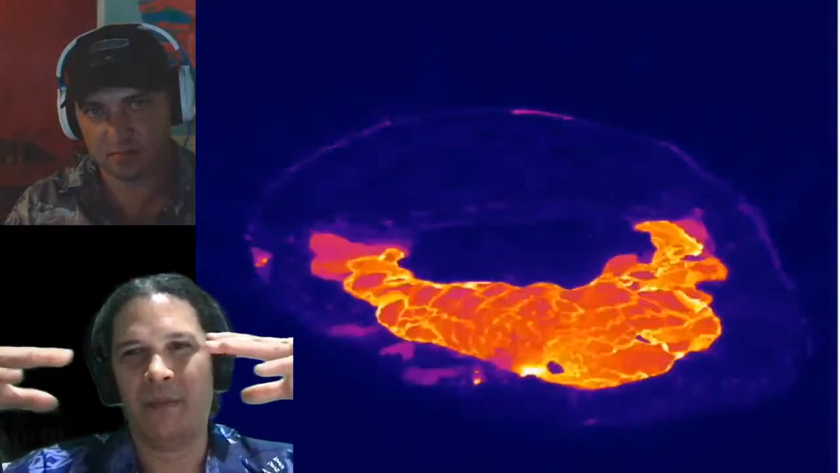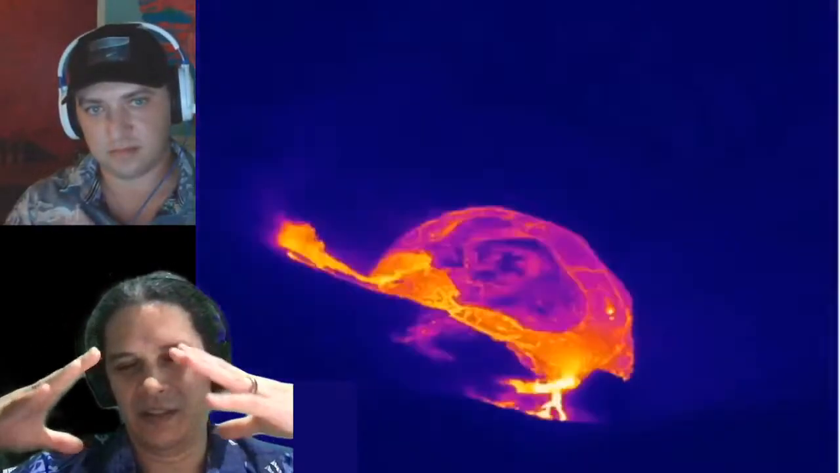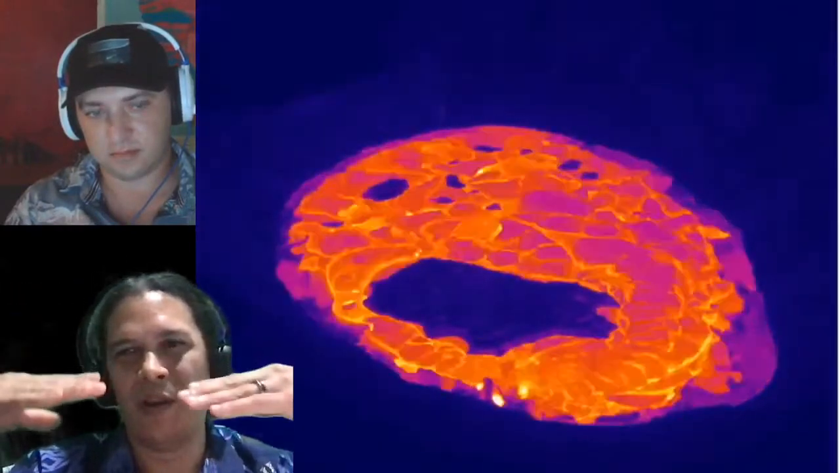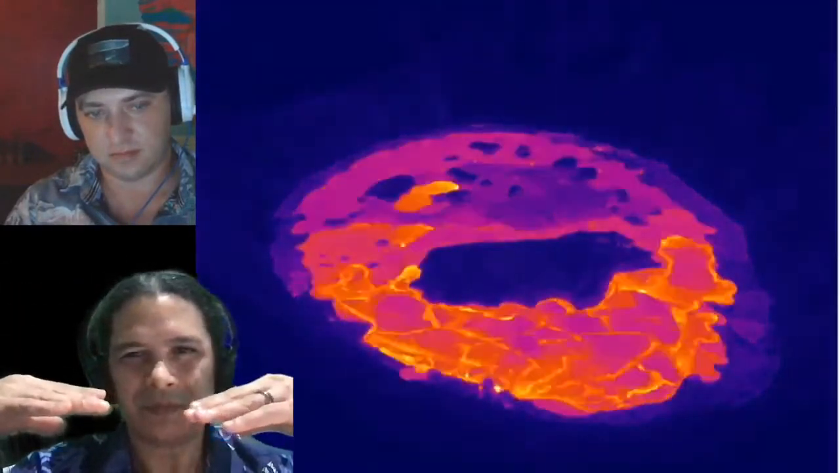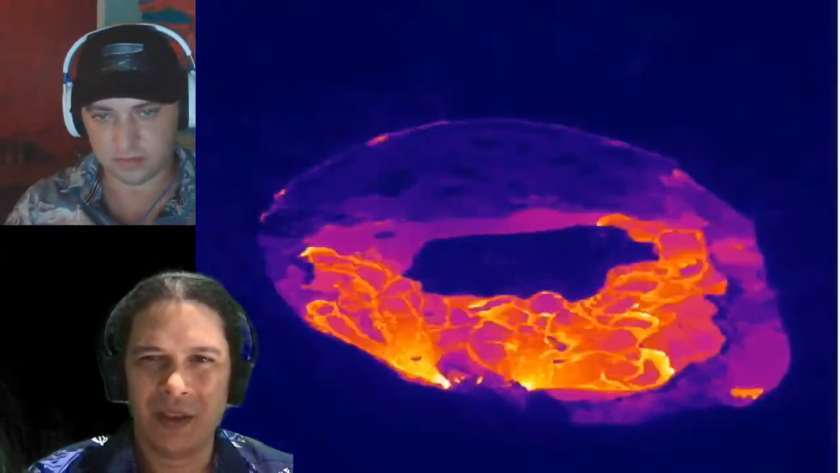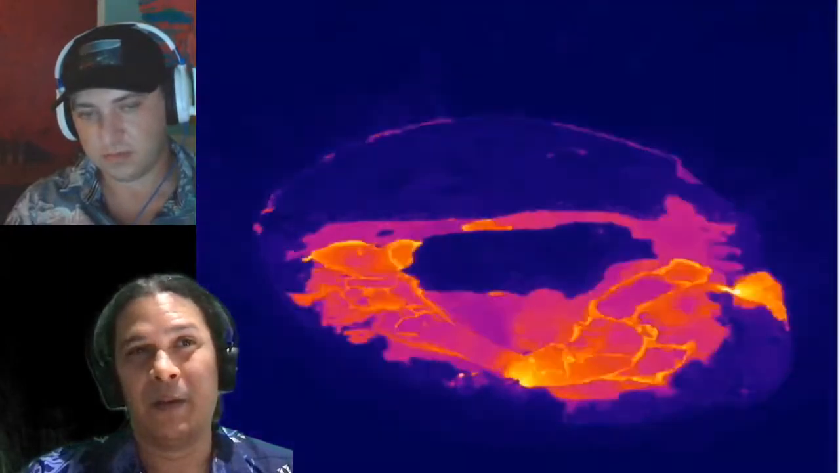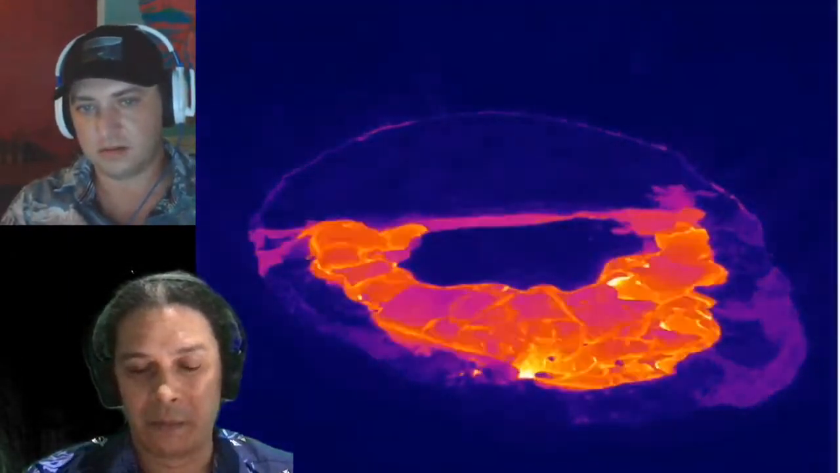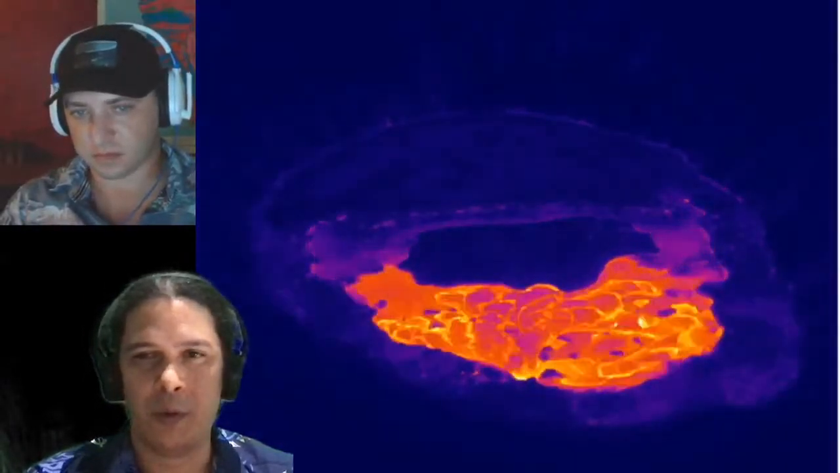Every time the glacier comes, the mountain has a slightly different height, so the glacier reaches a different point on the mountaintop. You can see three different ages of glaciation there. But we haven't seen direct effects of that causing eruptions, for example, on Hawaii.